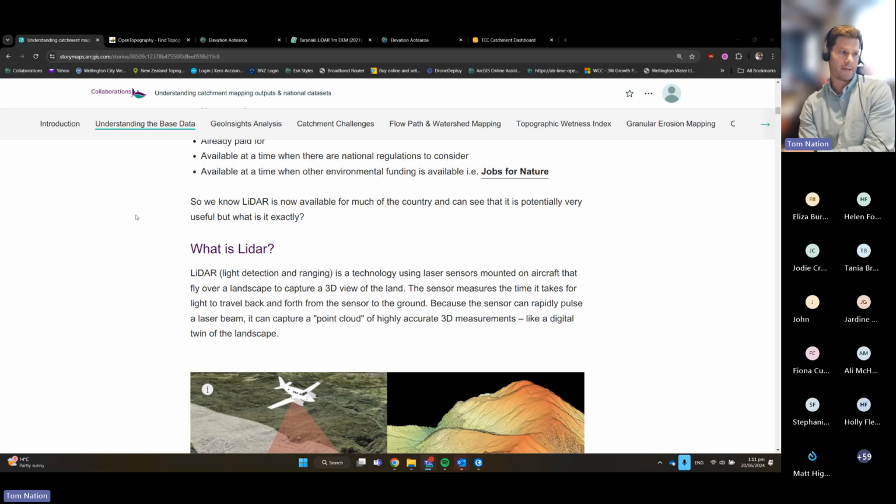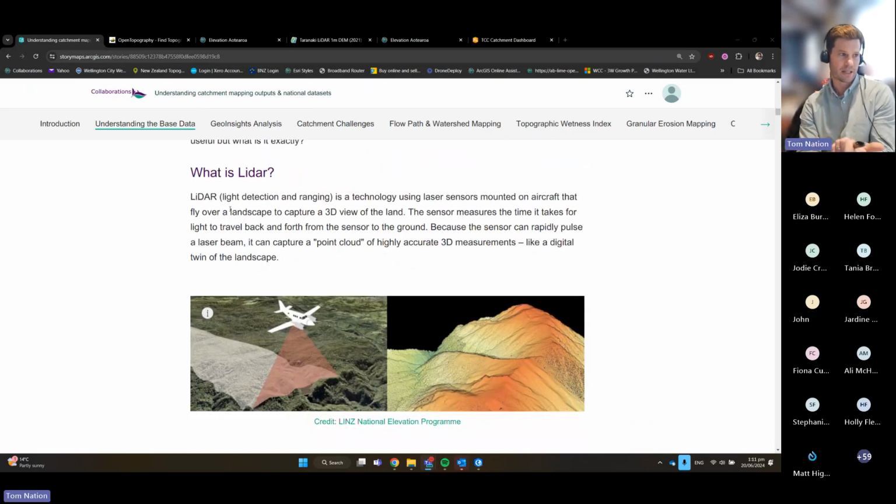LiDAR, light detection and ranging, is really a technology using lasers mounted to an aircraft or nowadays a drone to get a 3D picture of the land. Here's an image courtesy of LINZ. Generally the raw output is a point cloud of highly accurate 3D measurements.